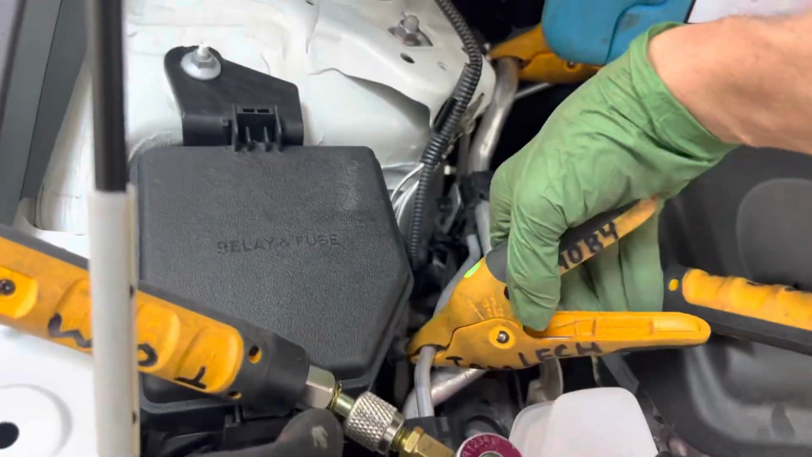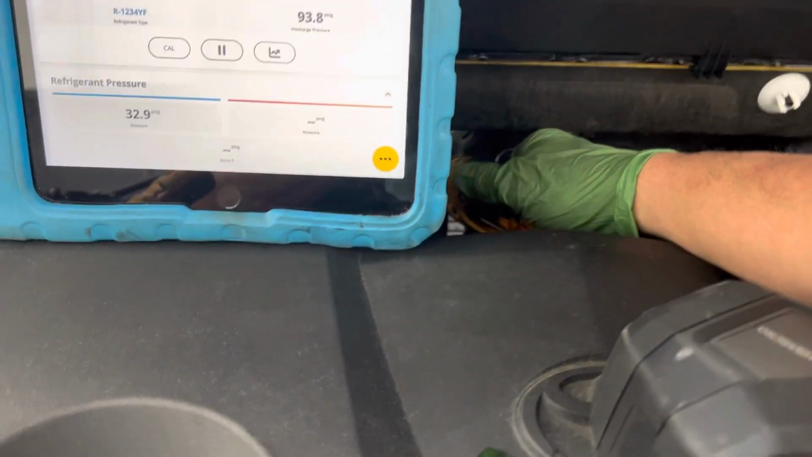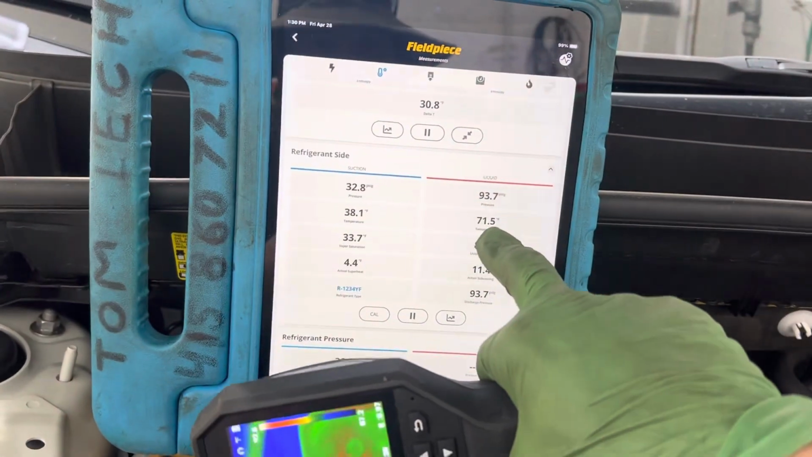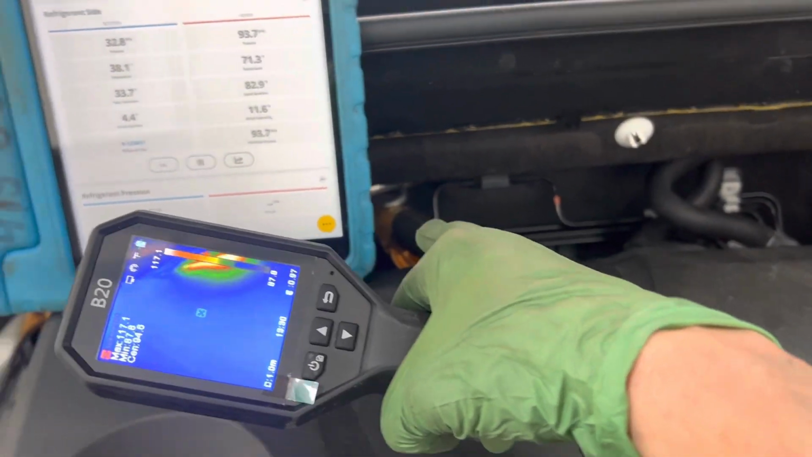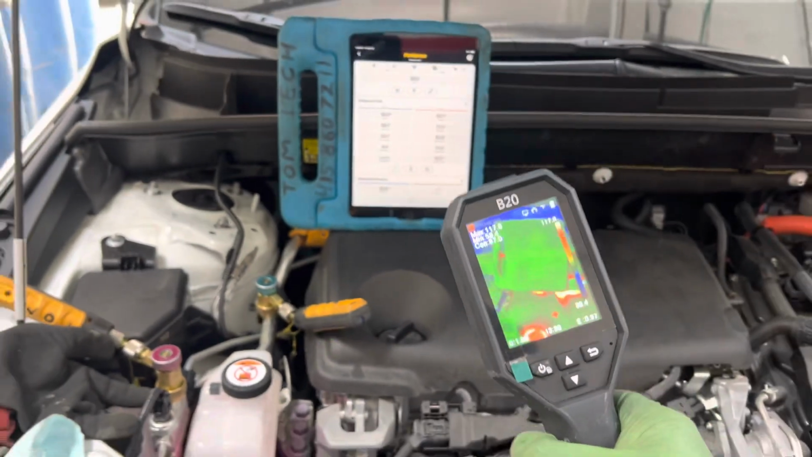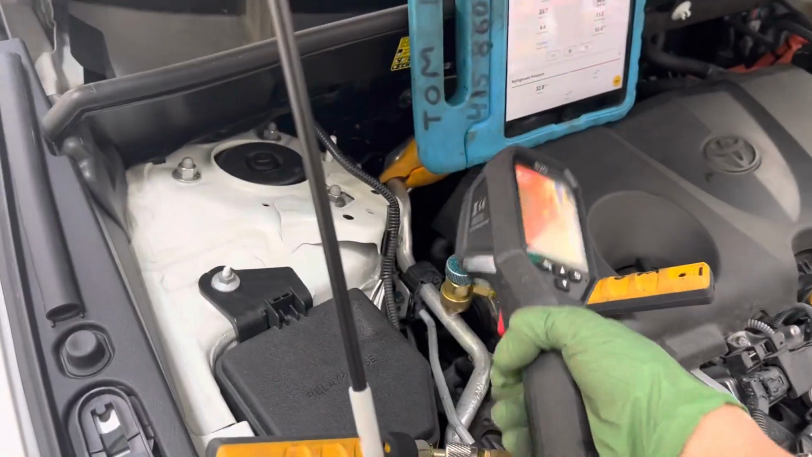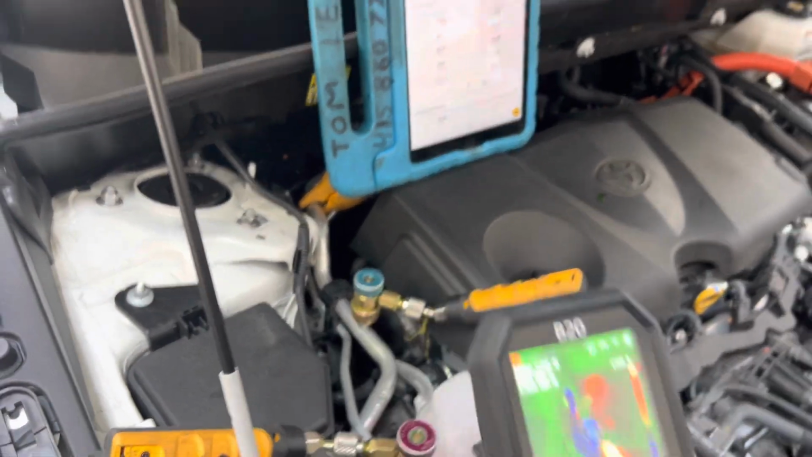Now let me take this and show you. Not 230 degrees like it said in the infrared camera. 71 degrees, right there. That is that thermocouple on that line, not 230 degrees. So aluminum is like a mirror, polished aluminum. Yeah, it's not even polished aluminum. This is more like a matte white aluminum.